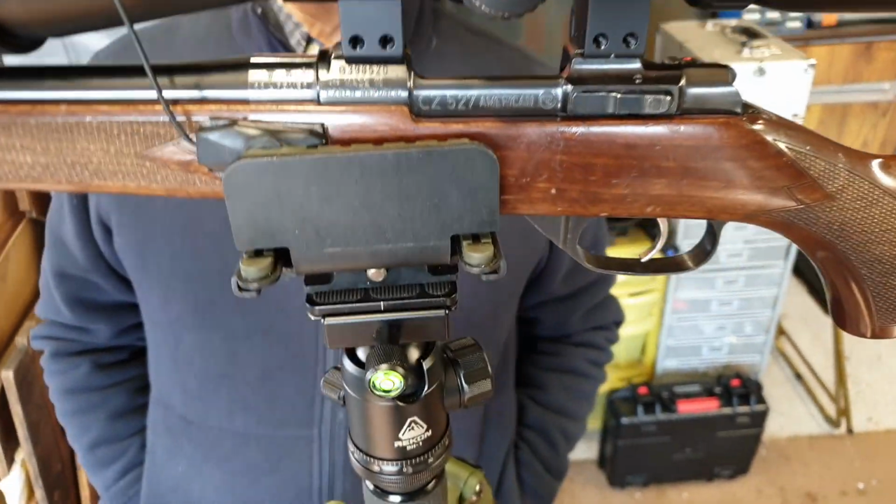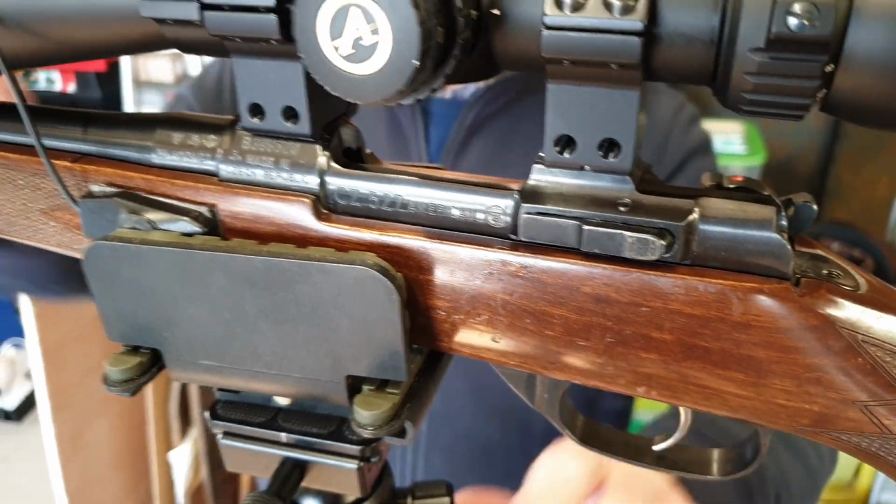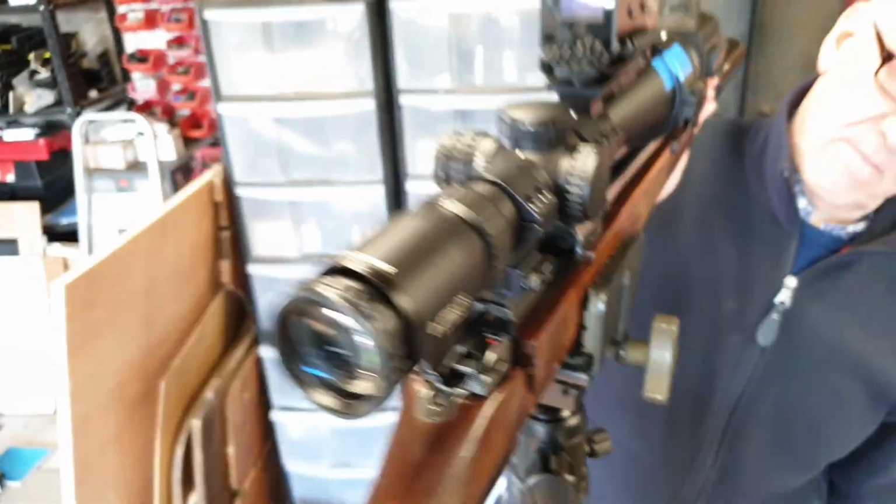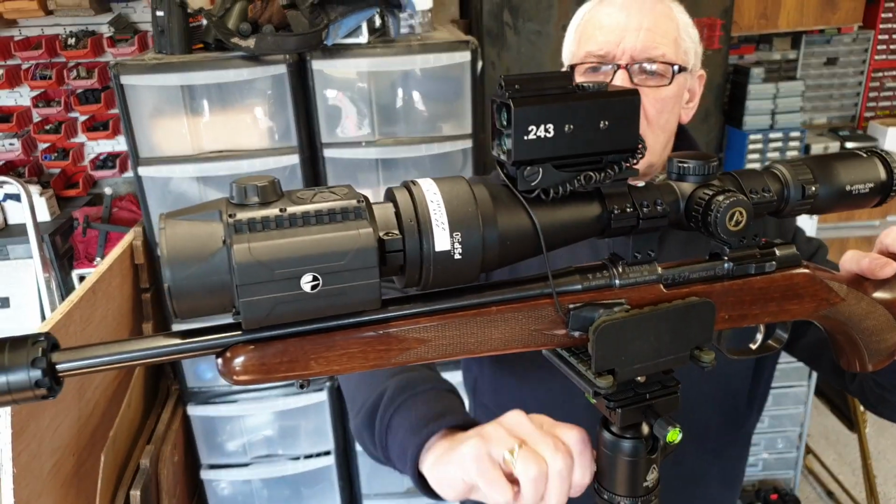And we should say, by the way, this rifle is unloaded. There is no bolt in it, and no magazine, no ammunition, entirely safe. So on you go, Bruce. Thank you. So that's it.